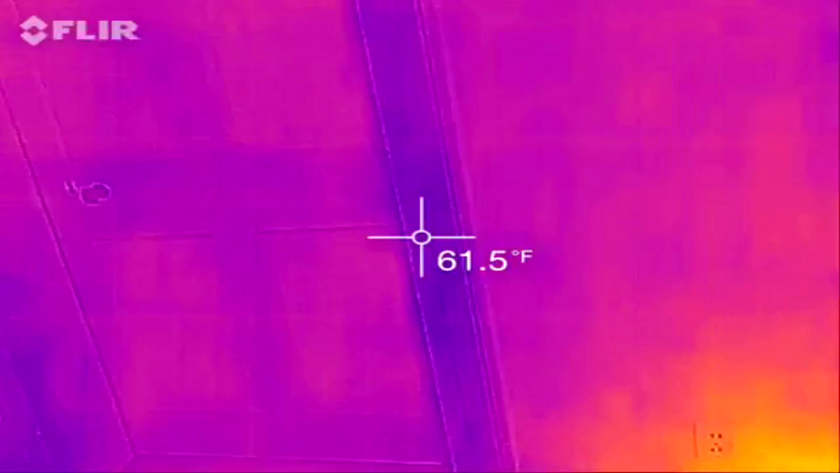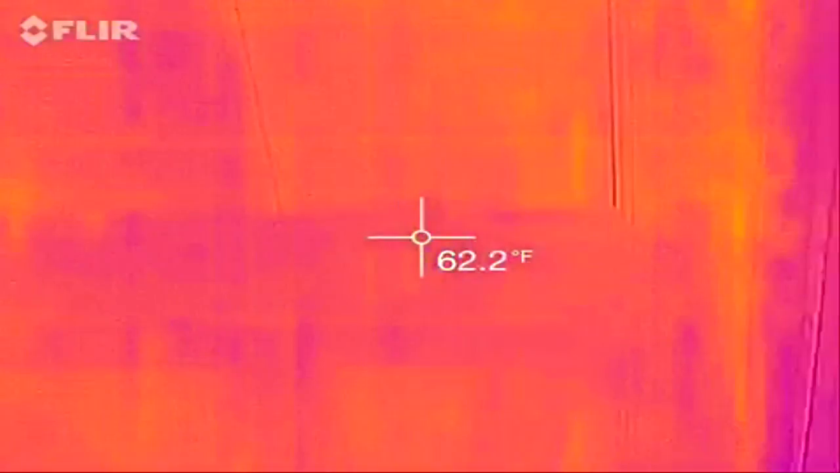Okay, now outside, you could probably get to about 100 feet where something starts to disappear. Some people have claimed 100 yards, but since this is a low-end FLIR, you're not going to get the same distance as you would if you paid $3,000.